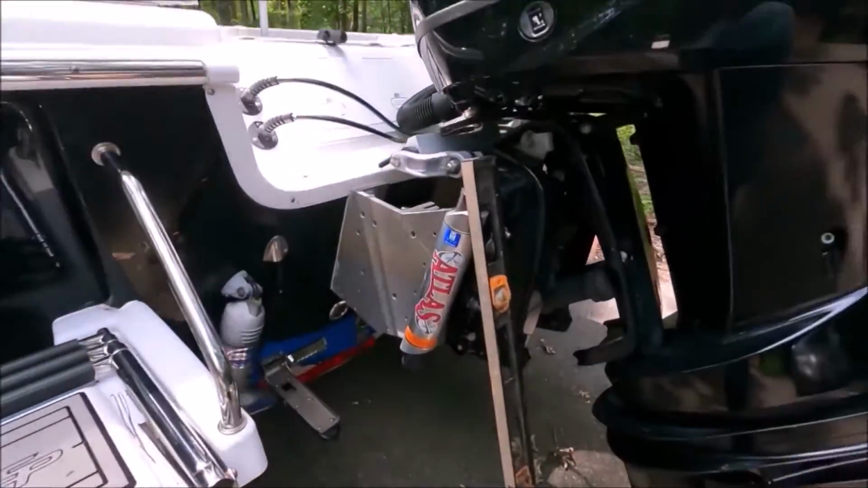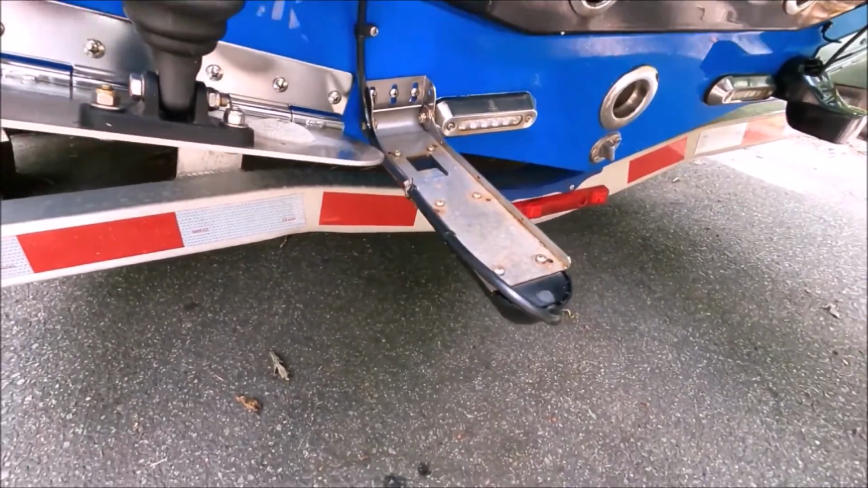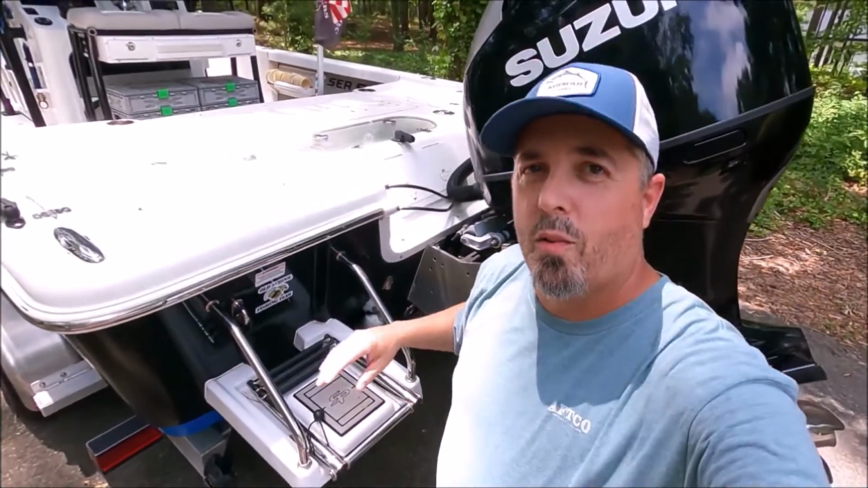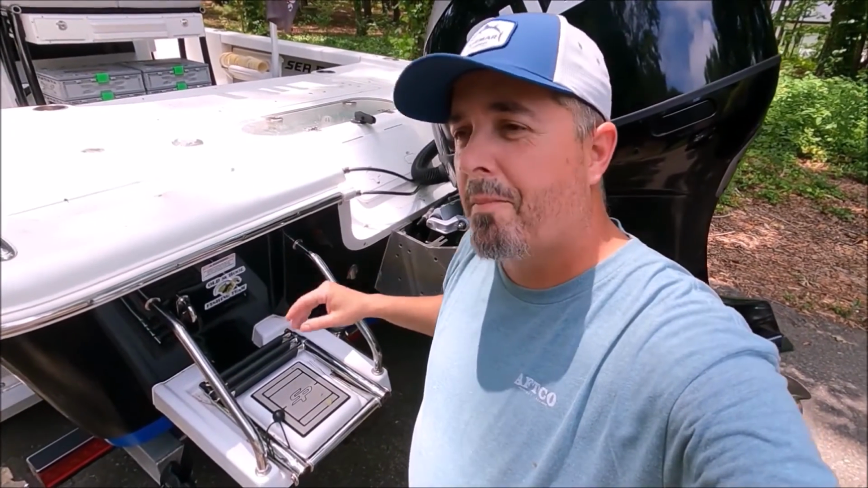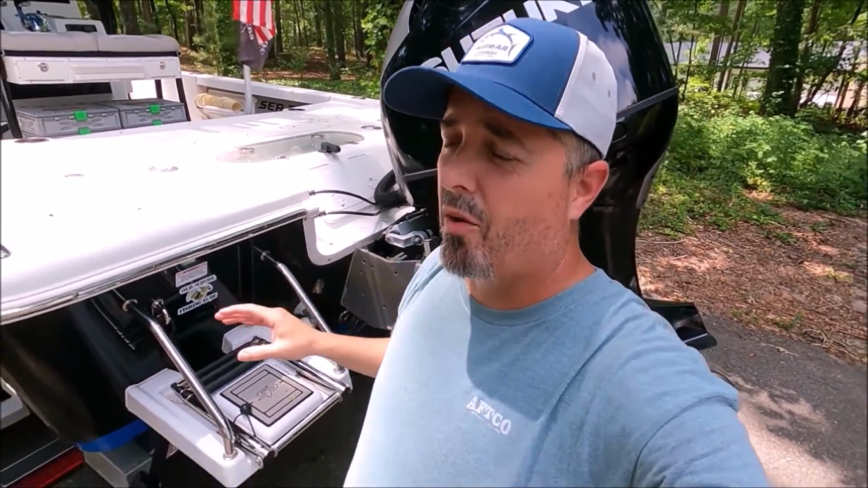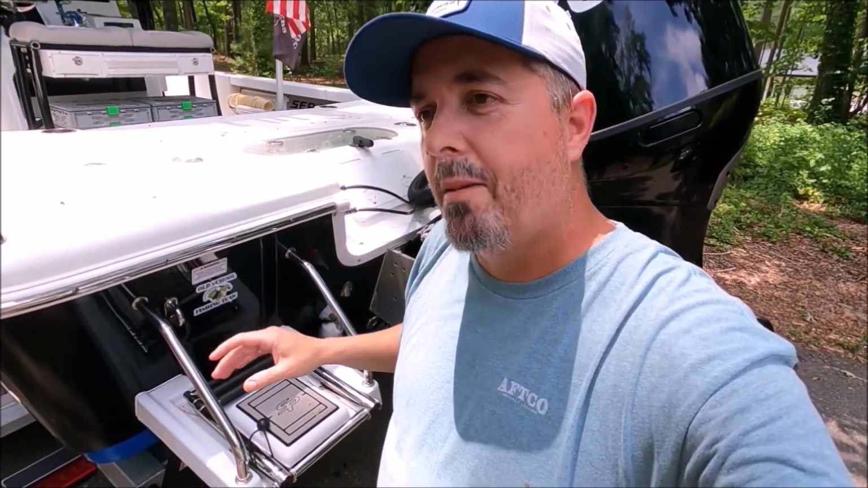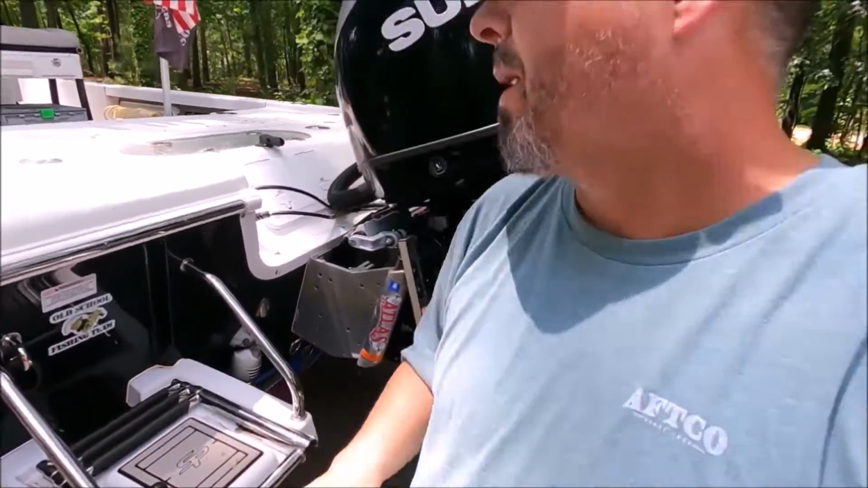So on that side, I have my active imaging transducer. I use this for my side scan. Now, the side scan doesn't work as well as regular chirp or traditional sonar does on plane. It works a little better going slower, but I can mark bait schools at 25 miles an hour, even 30 a little bit. I don't really mark stripers with the side scan at that speed, but I do mark bait very well. It just looks cloudy, it's no detail, but I can tell it's bait.